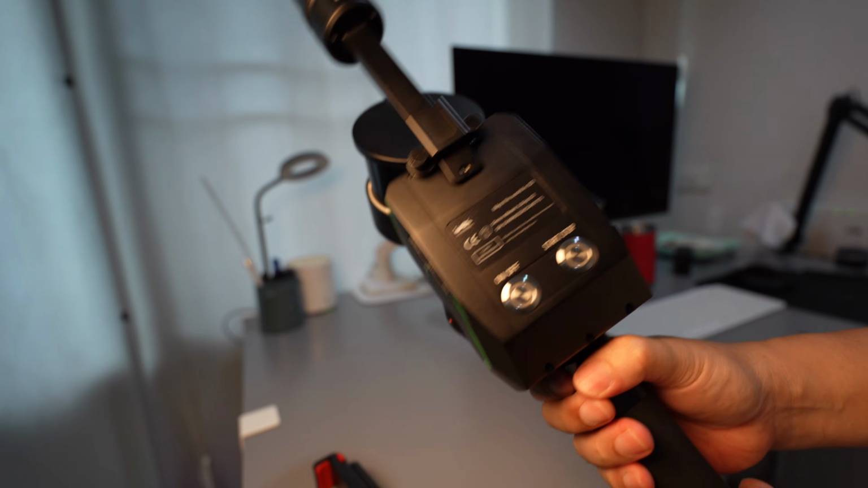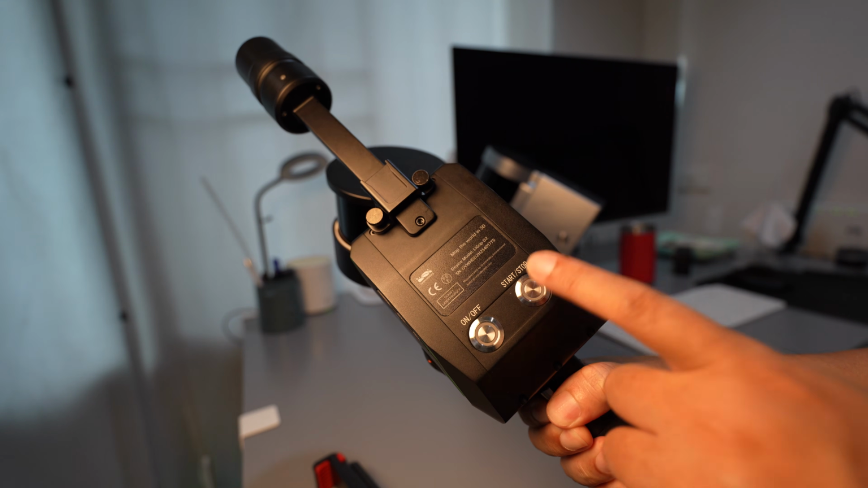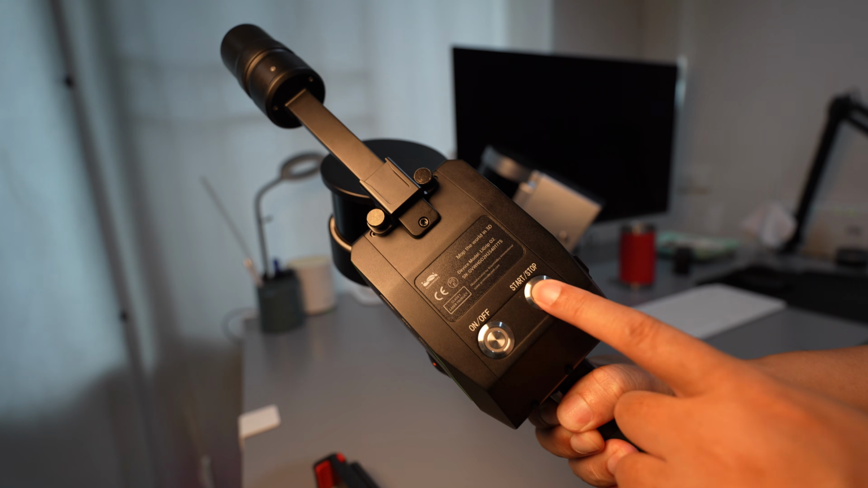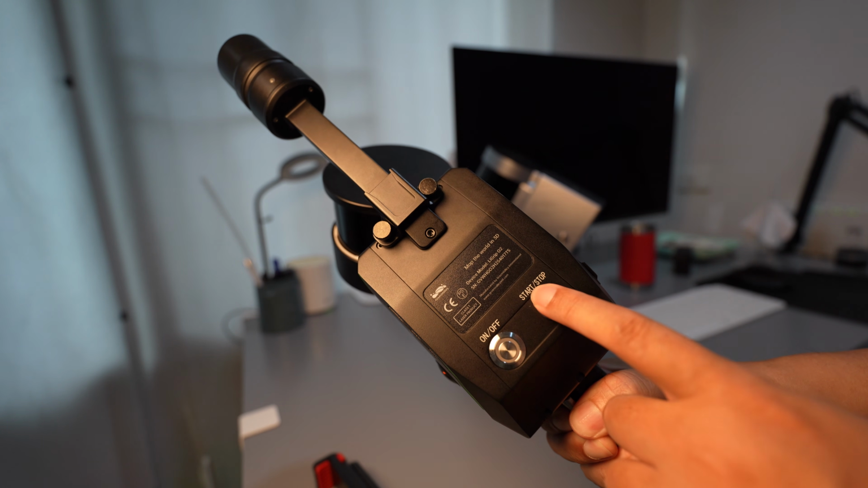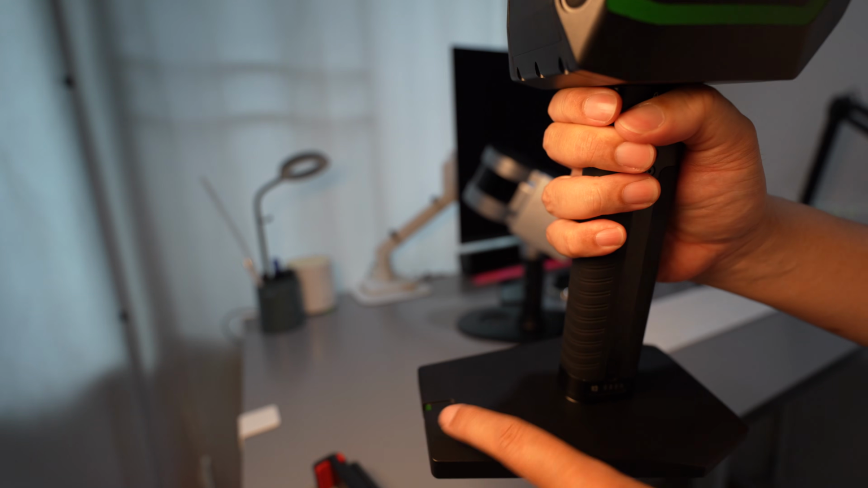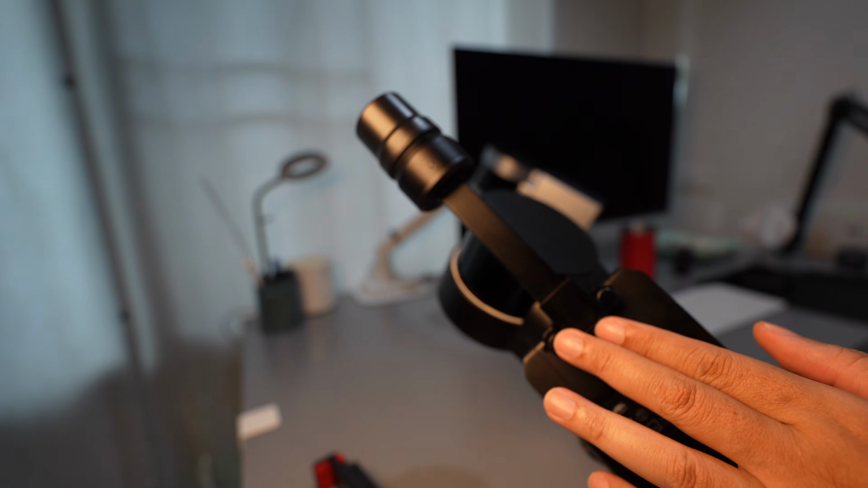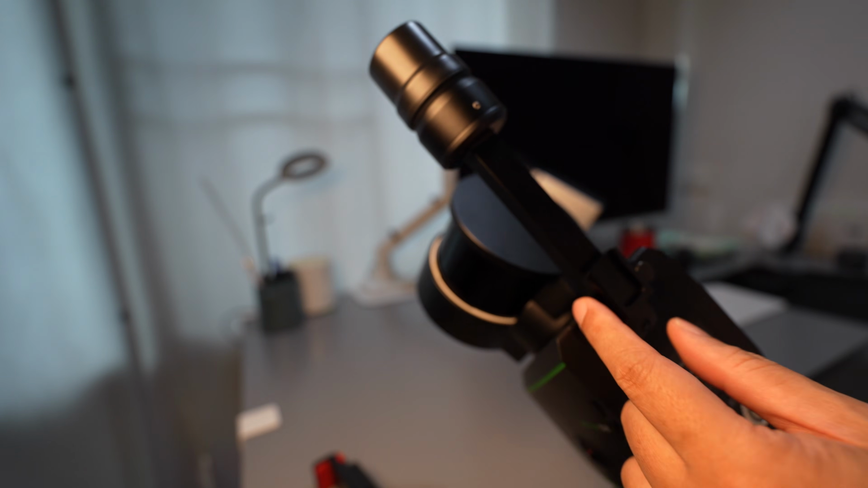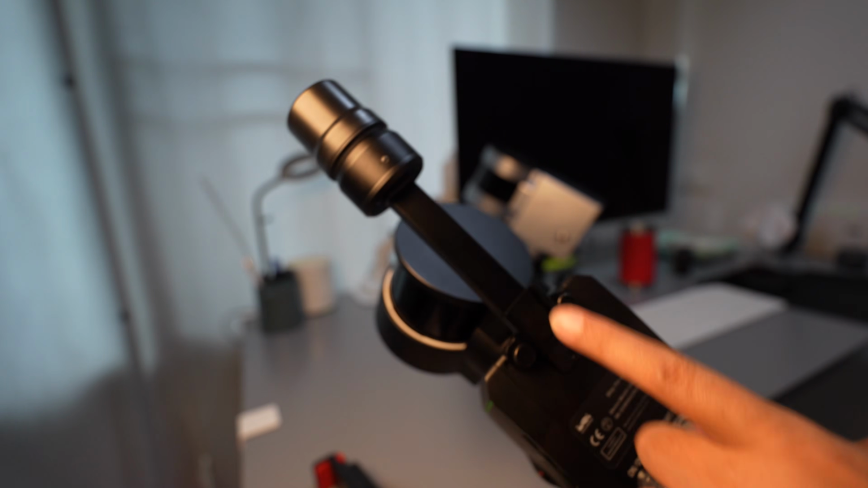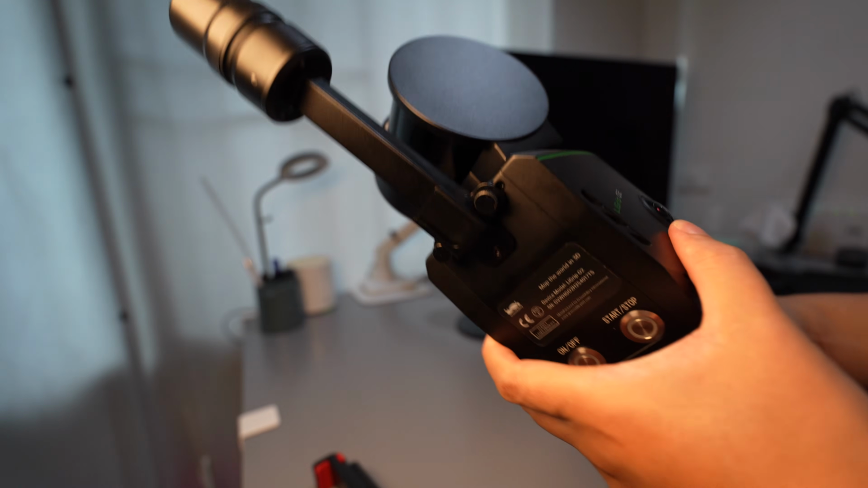On the back, it has both a mechanical power switch and an operation switch, each with its own LED indicator. That means you can operate the scanner without needing to connect it to a phone. The RTK antenna comes pre-installed, and it looks like it can be removed. It feels sturdy and locks firmly in place with no play at all.